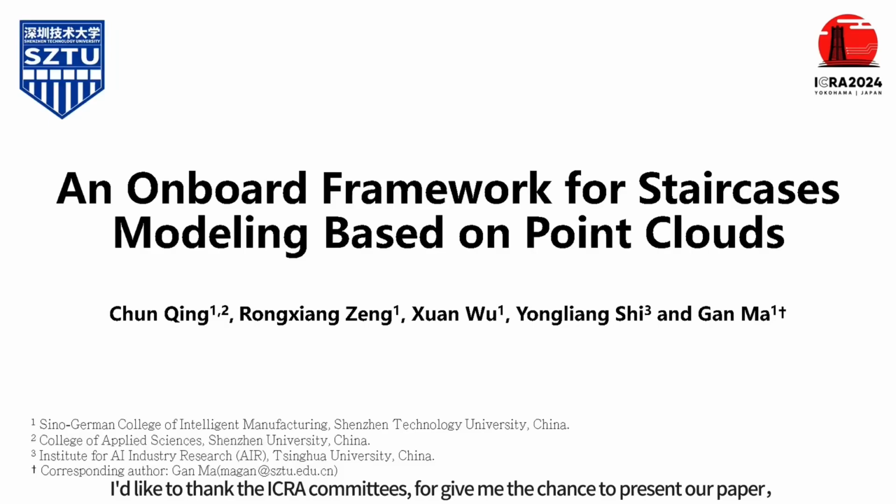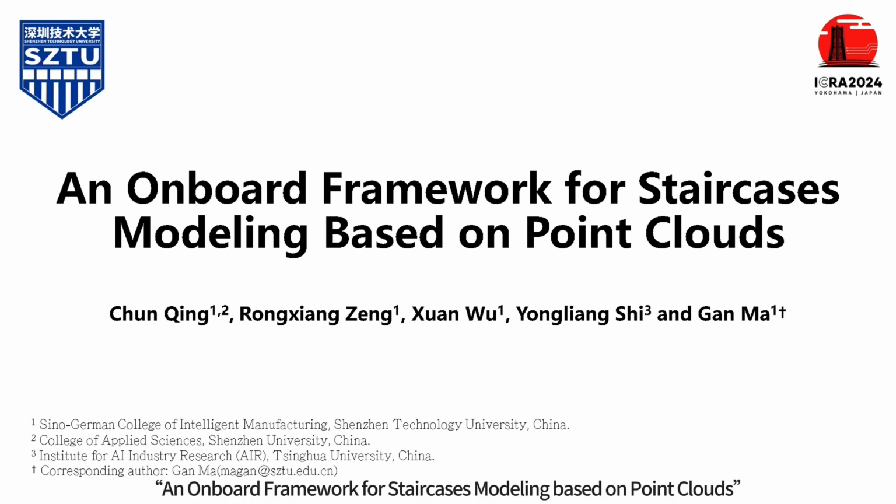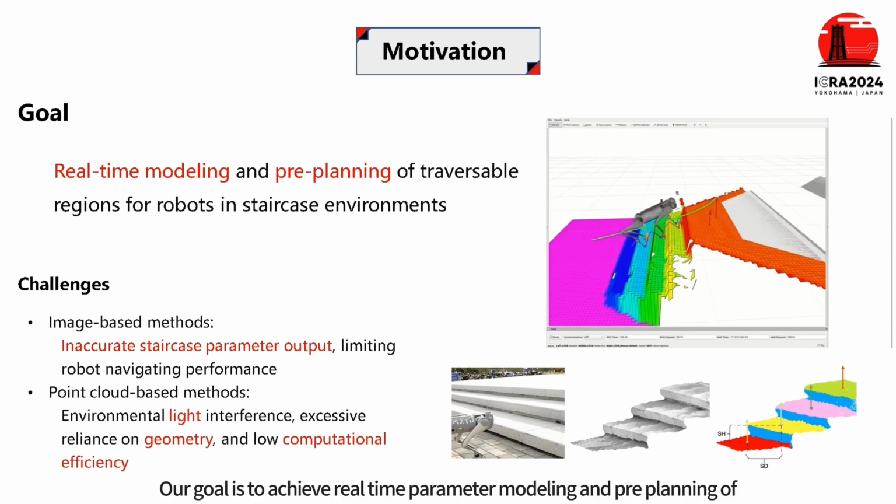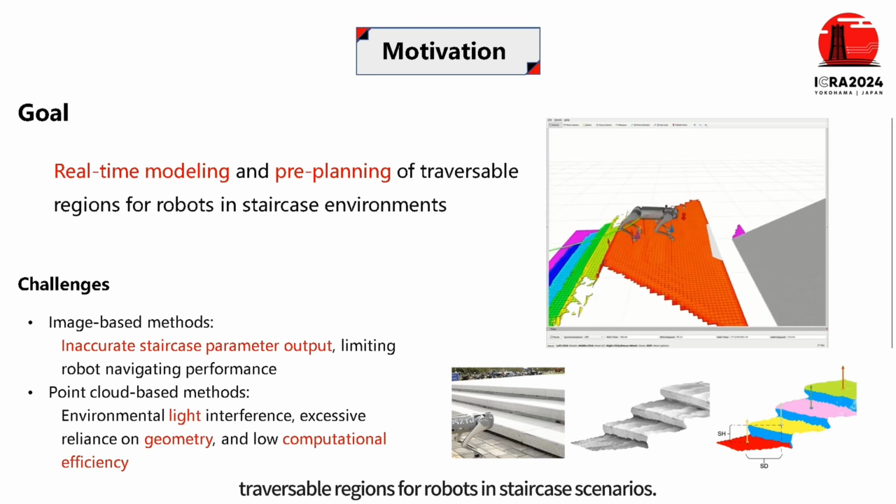I'd like to thank the ICRA committees for giving me the chance to present our paper, entitled, An Onboard Framework for Staircases Modeling Based on Point Clouds. Staircases are a critical challenge for robots coexisting in human environments. Our goal is to achieve real-time parameter modeling and pre-planning of traversable regions for robots in staircase scenarios.